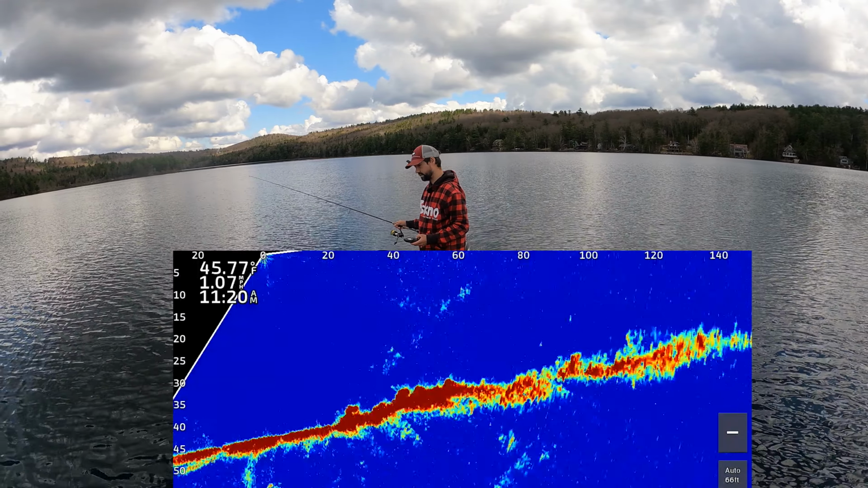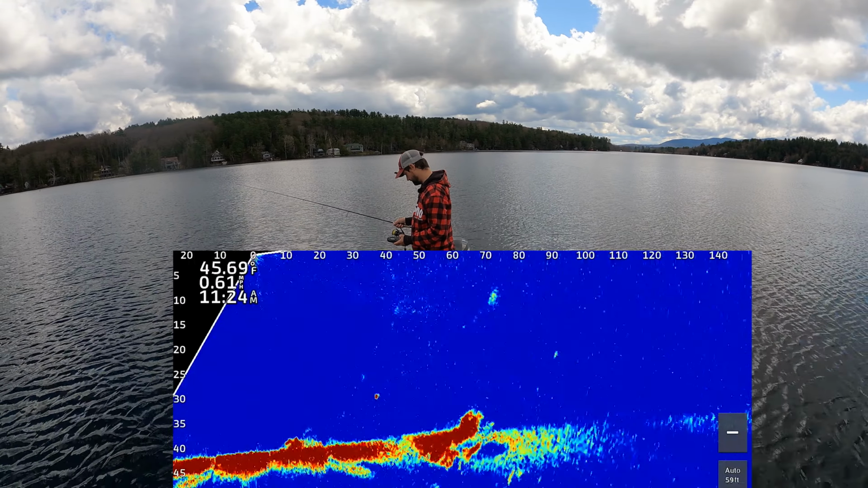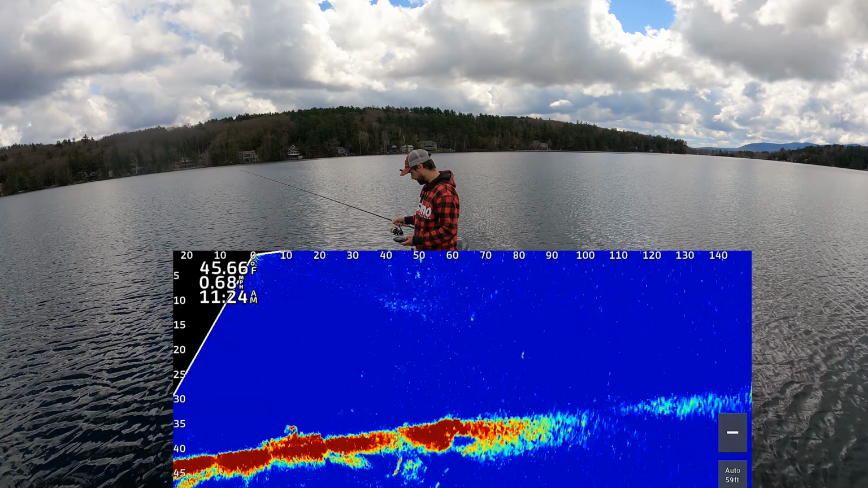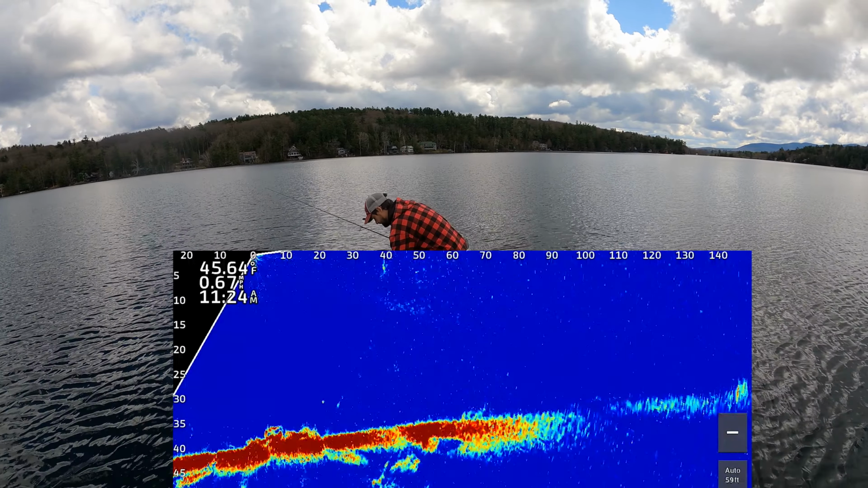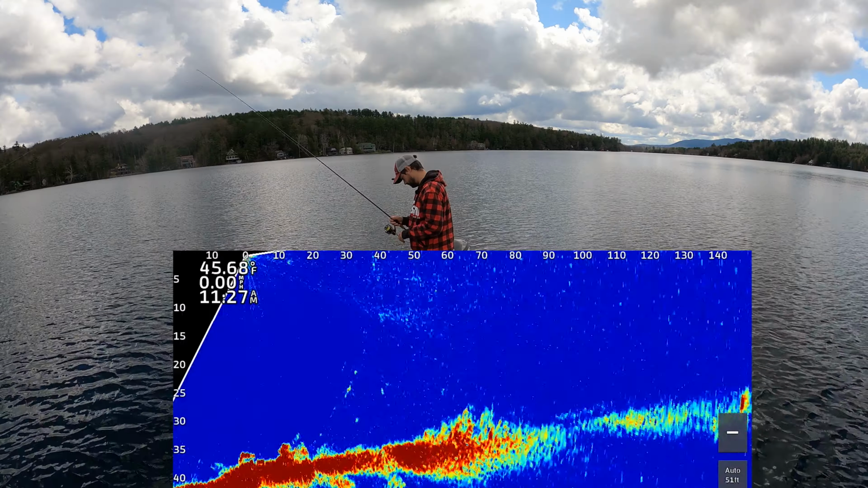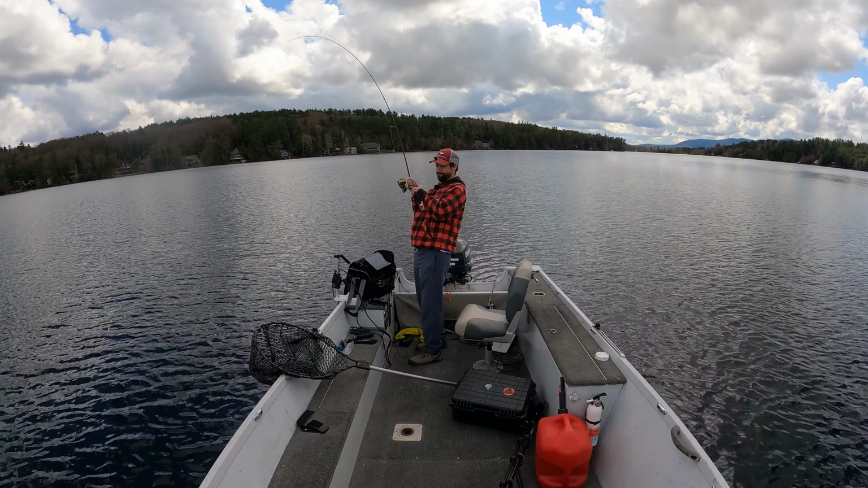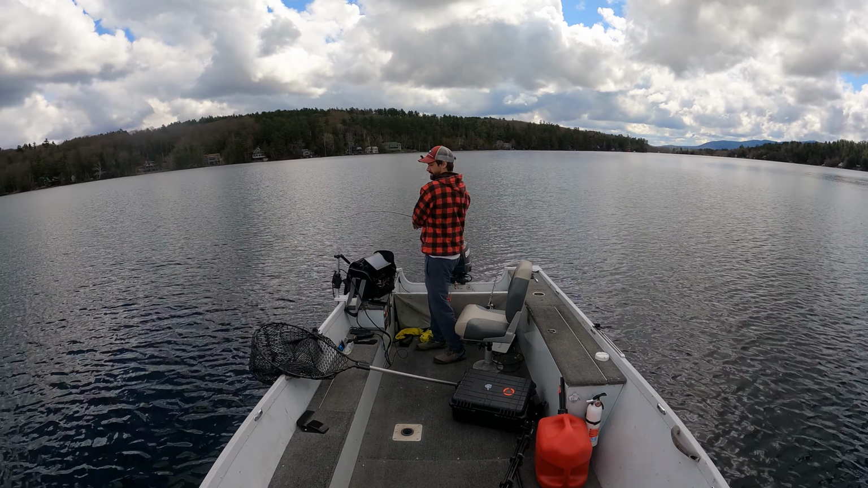Holy moly. Now, if I spook these fish, they're probably all done, since we're under 40 feet, folks. That's not unheard of, but it's pretty rare during open water for me, casting wise. This time I landed in front of them. Let's see if they want to turn around. Got another one. And I'm putting the juice right to them, folks.